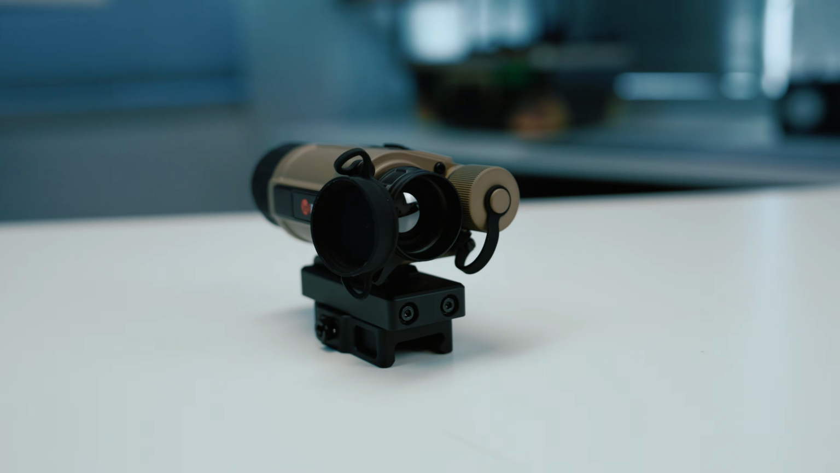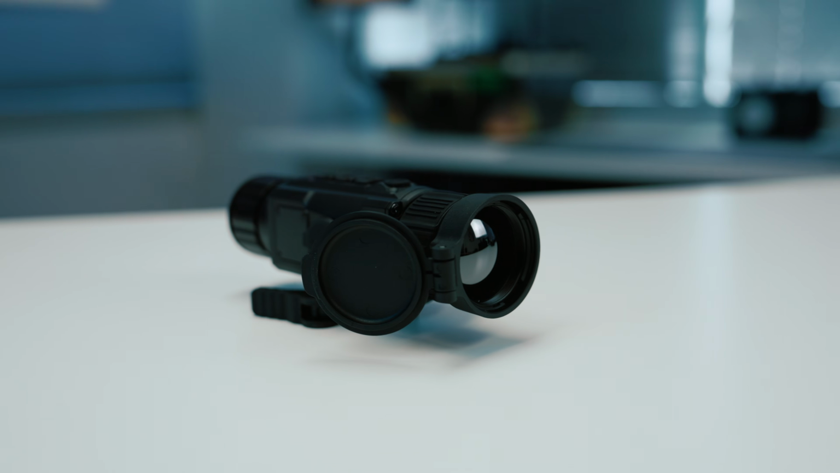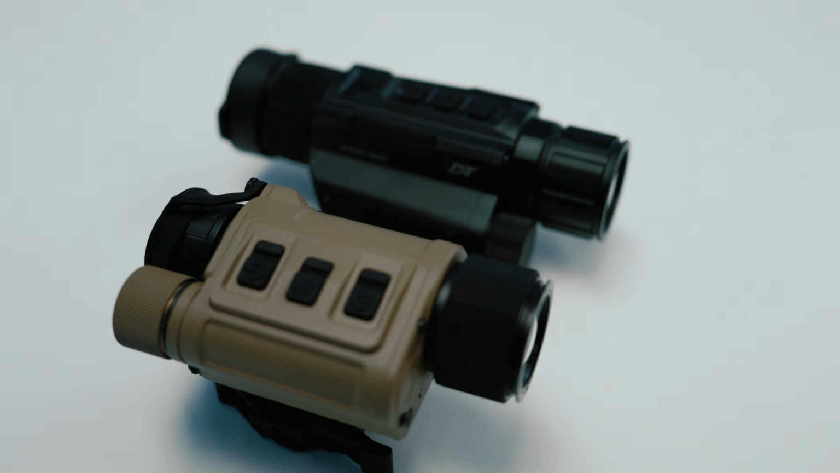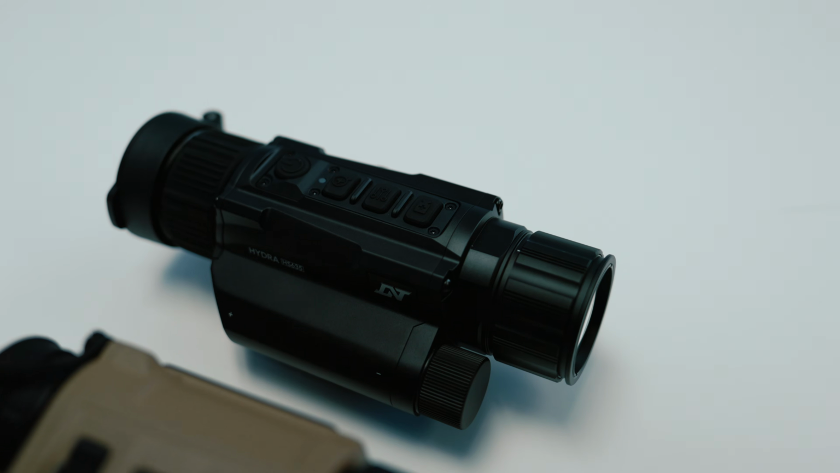The RH25, as the name implies, has a 25 millimeter objective. The HS635 has a 35 millimeter objective. Why is that important? Well, it dictates what their base magnification is. The RH25 has a base magnification of 1, whereas the HS635 has a base magnification of 1.5.